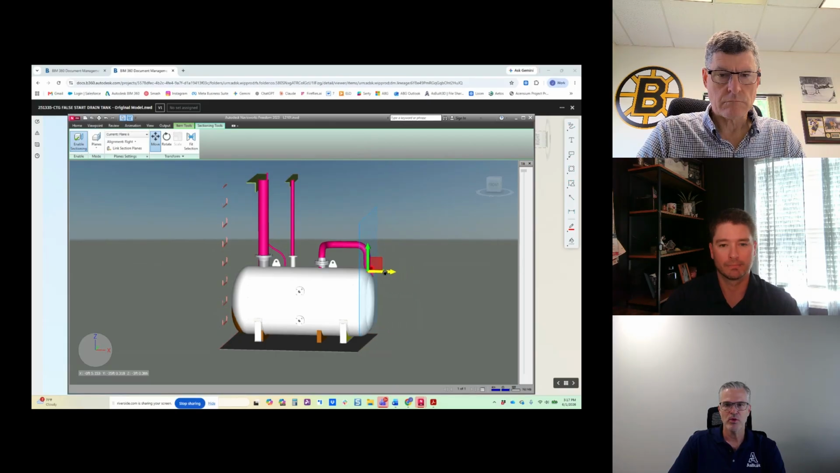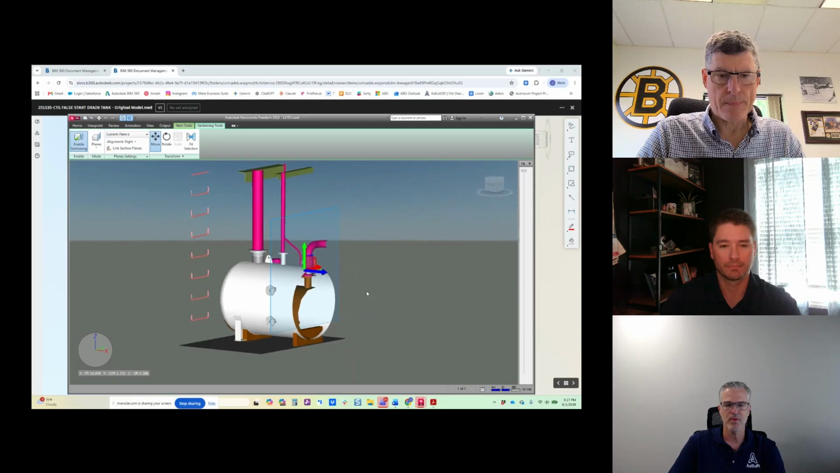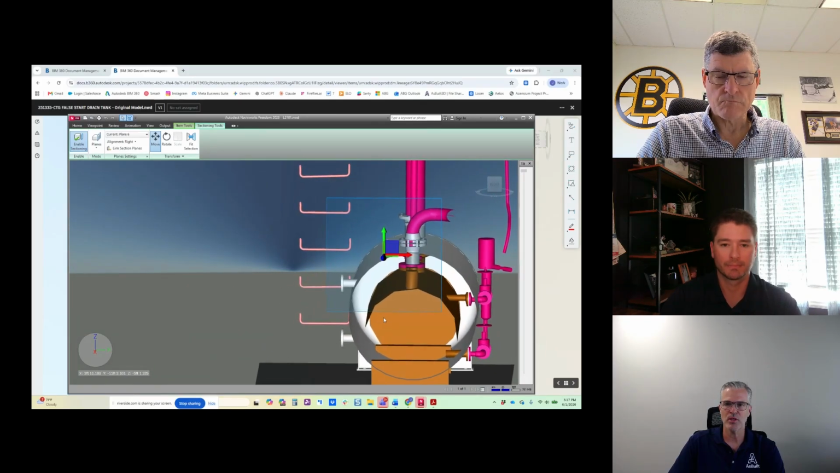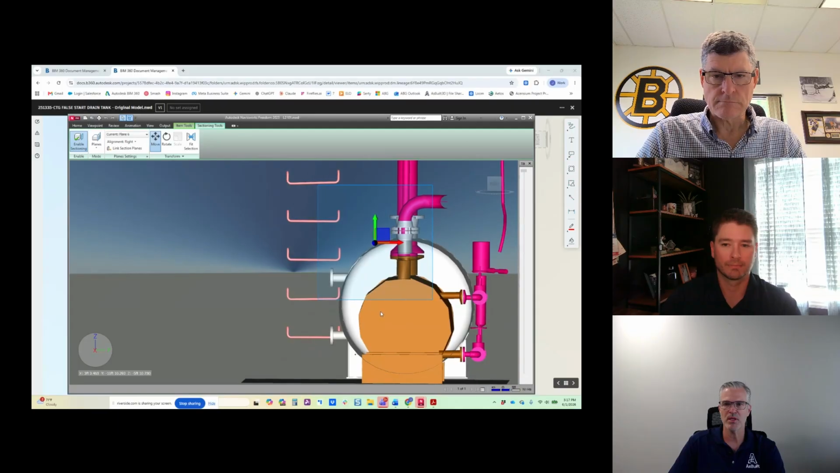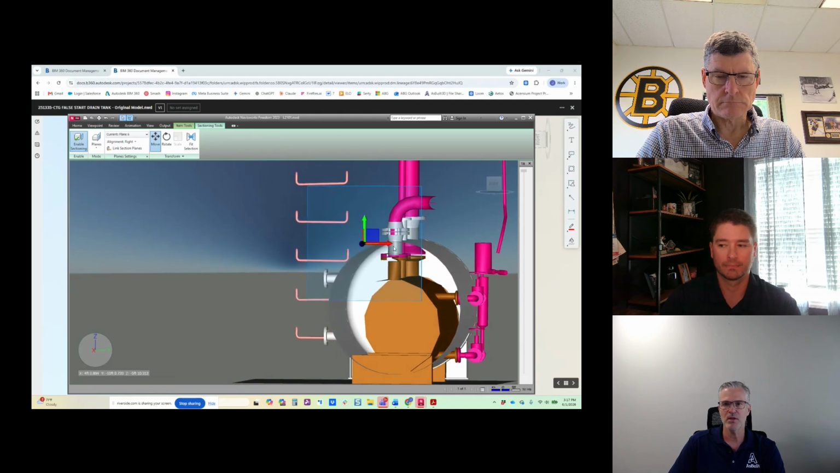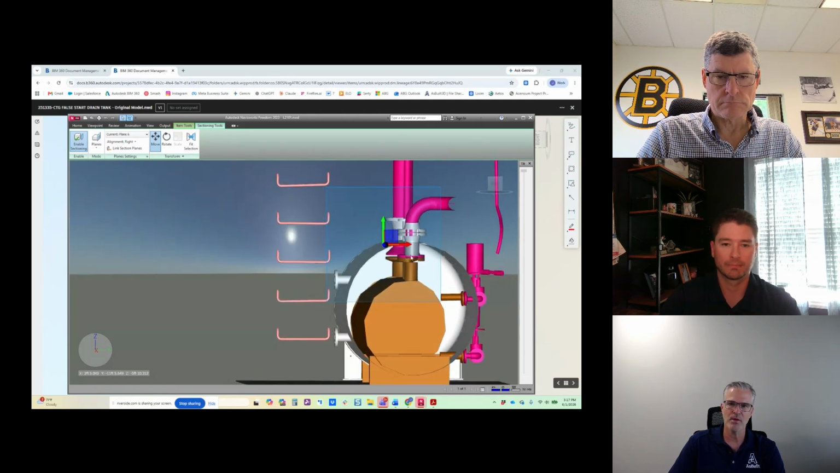Another thing we were doing was looking at this section view. Once we laid the tank in, we were able to confirm that all of our piping and all of our connections, in comparison with the AsBuilt modeling in the new design, everything was lined up.